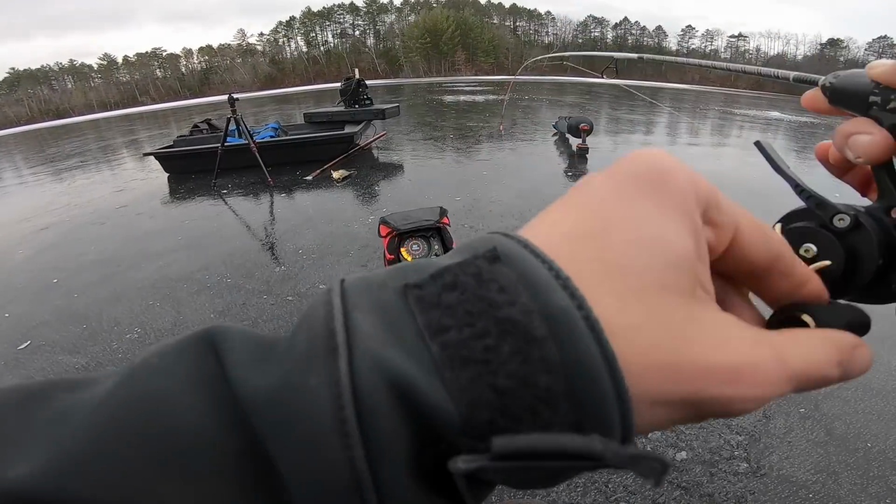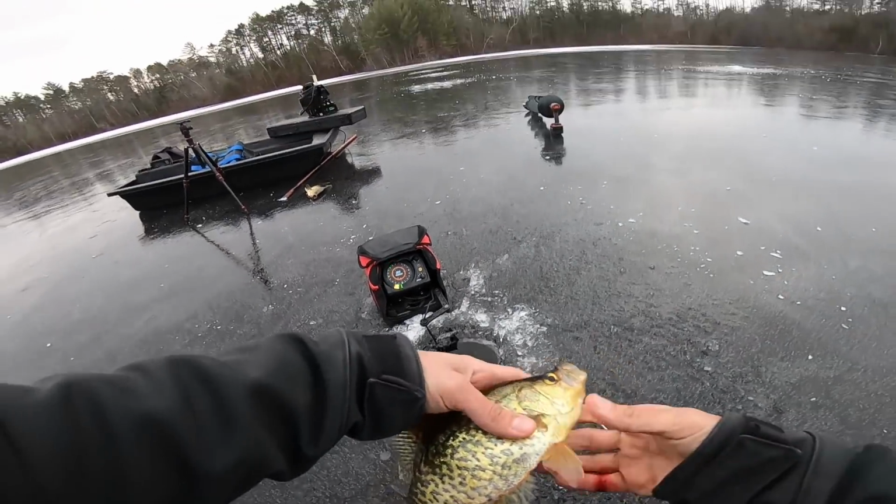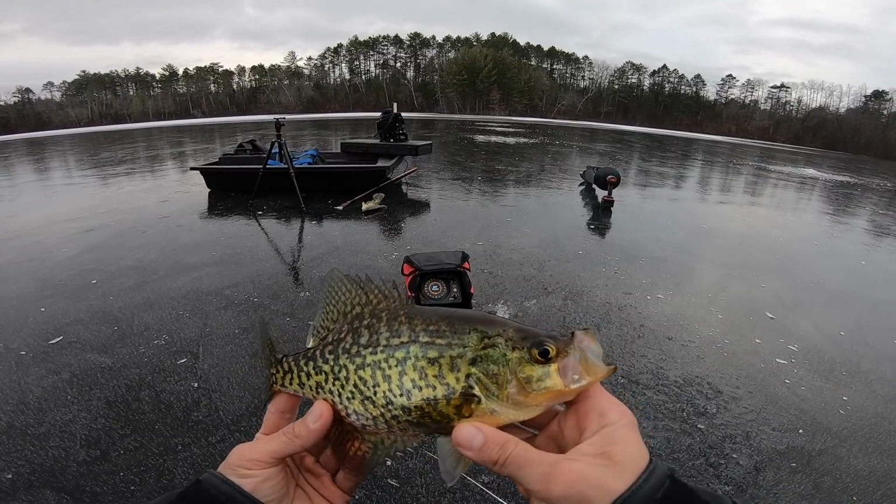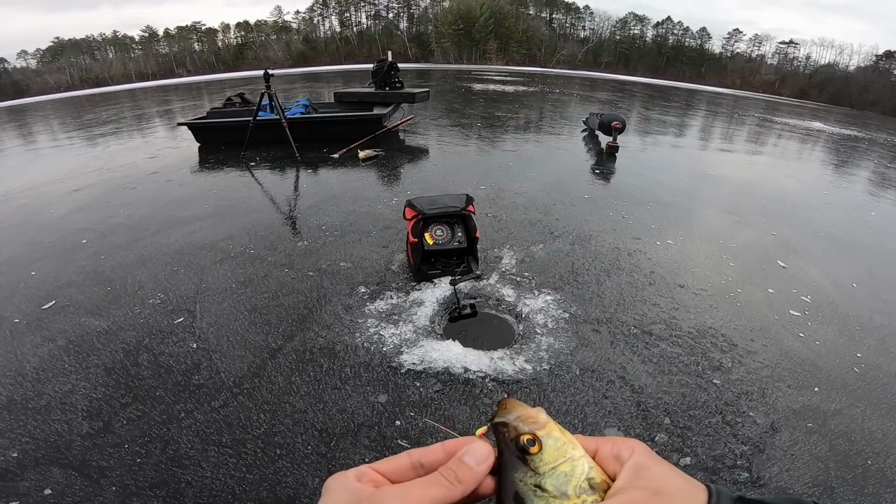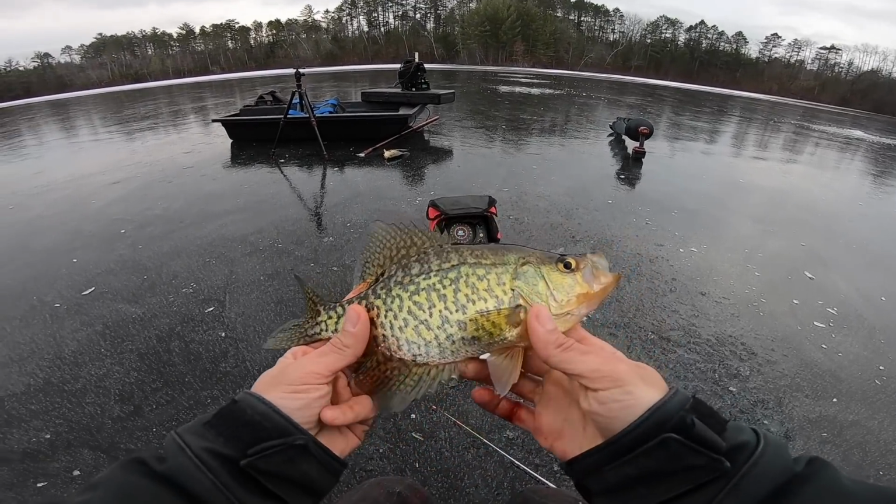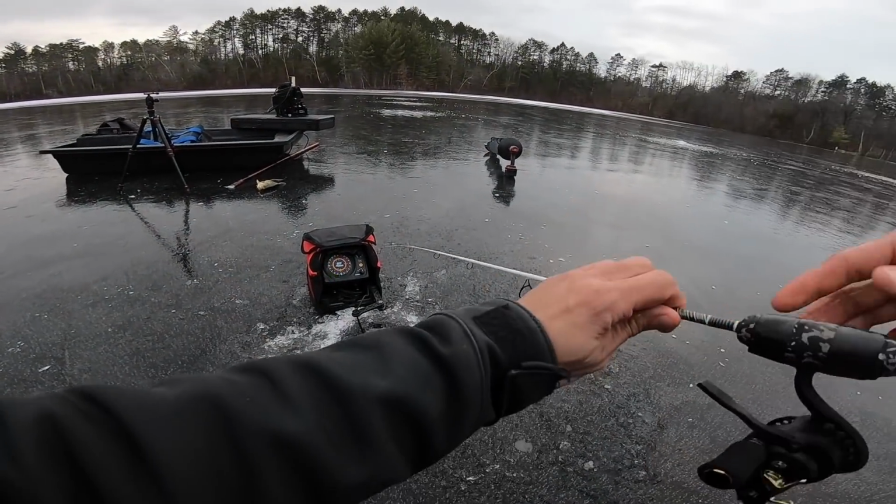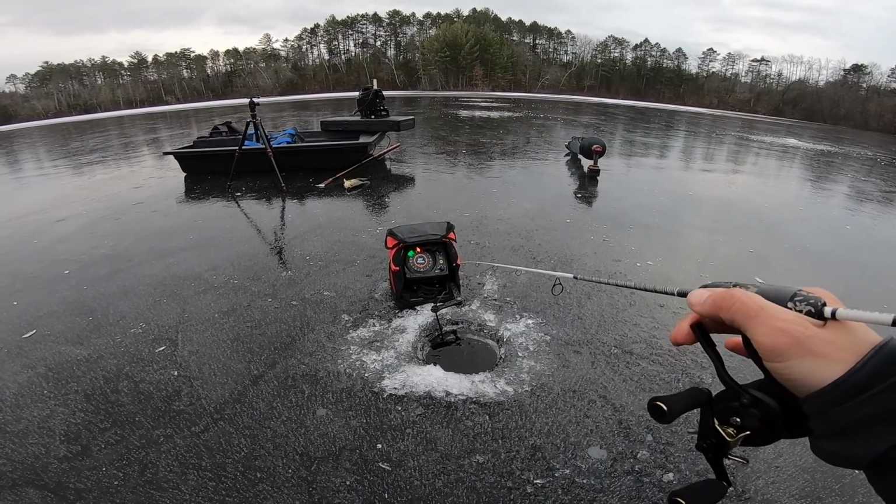Come here right at sunset, and start pounding some crappies. Definitely that first one was the biggest of the day so far, but I definitely cannot complain with this size. It's just so fun getting out here early ice, and it's even better when plans actually work out and you can just come and absolutely destroy some fish. I'm gonna drop it back down because they're here.